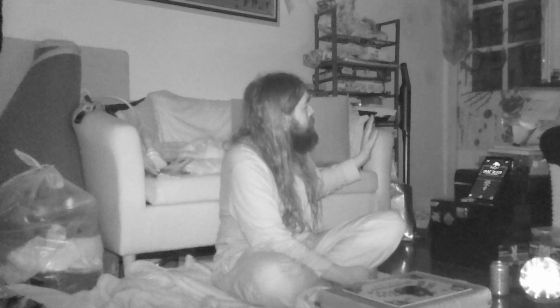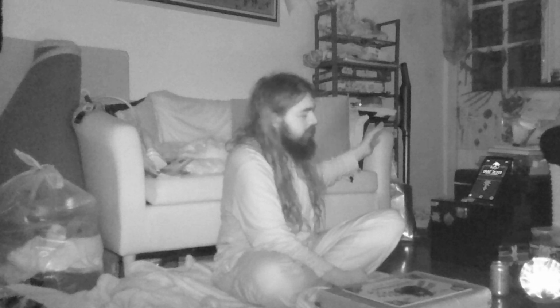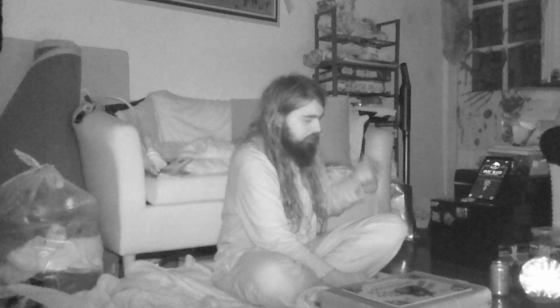Also, earlier on when I was going to sleep, I did hear a kind of scraping sound, but I put that down to the door, because as you can see, the door is closed. My mum is in tonight, so the door's closed to try and minimise sound going upstairs. And I did hear a scrape, so it could have been then.